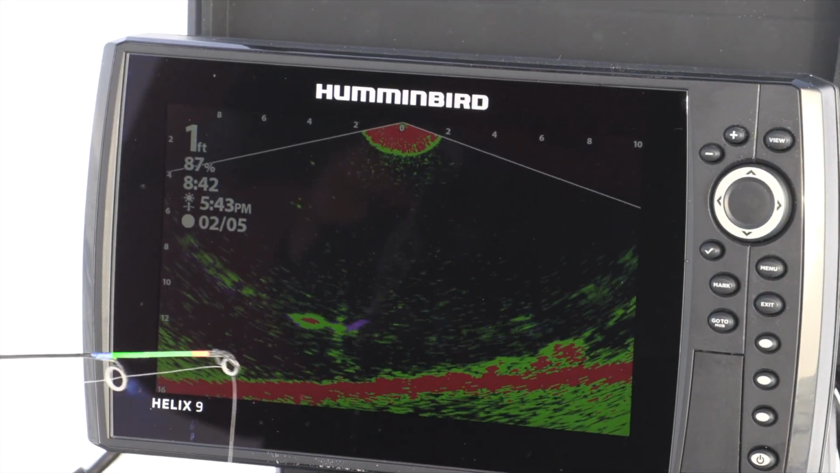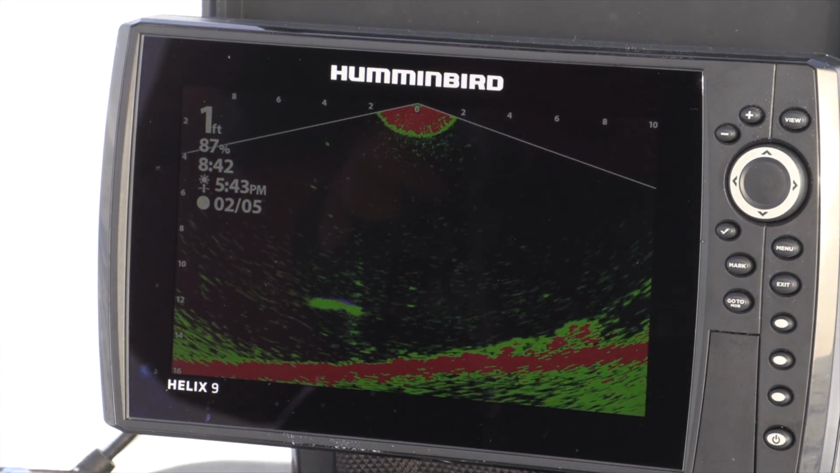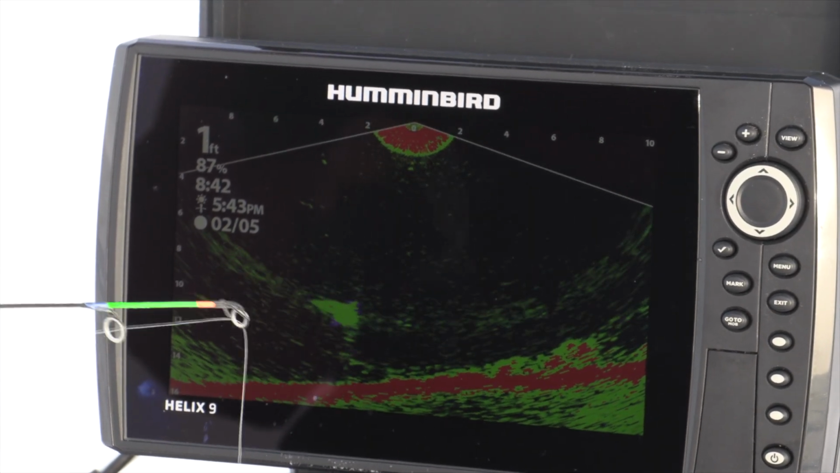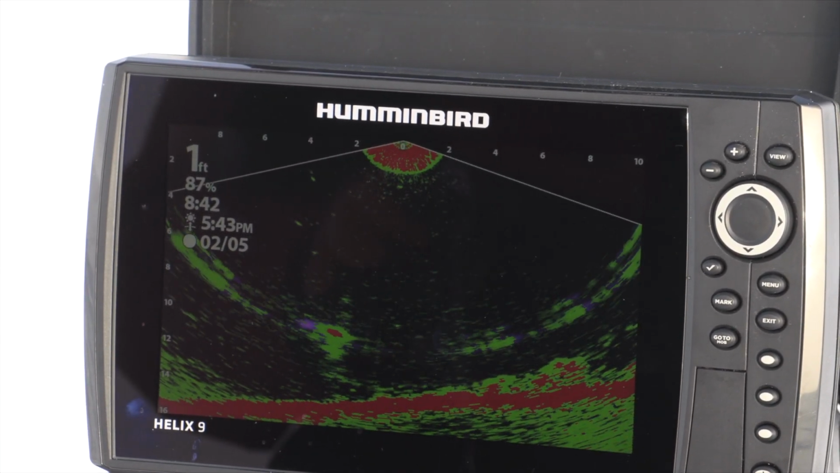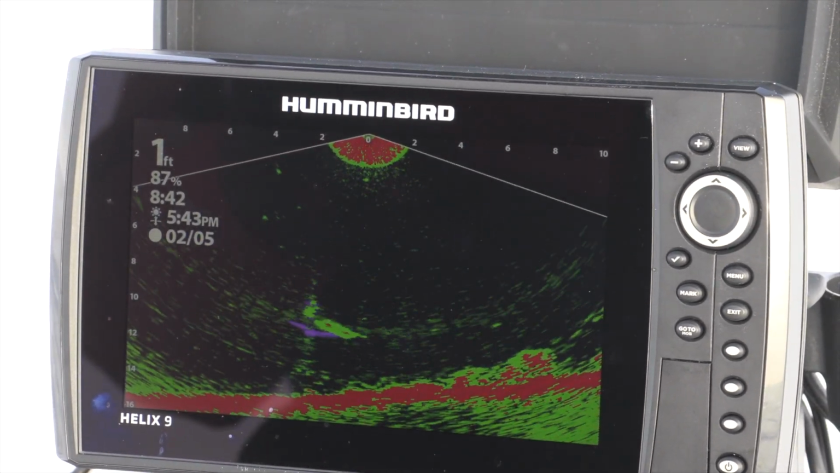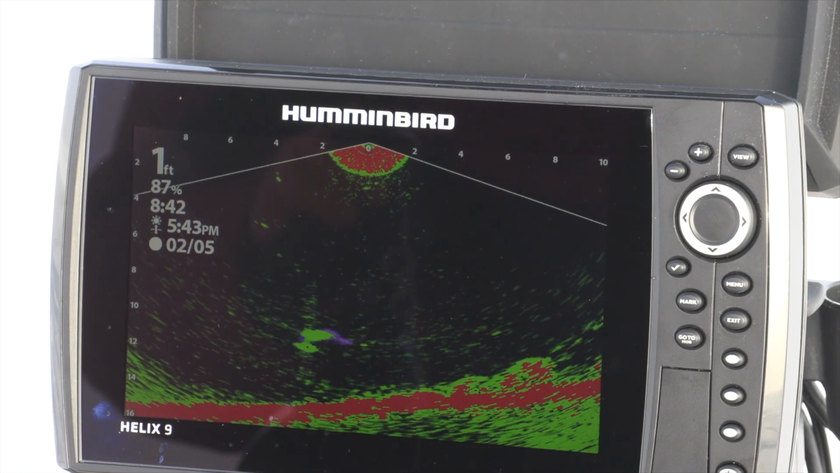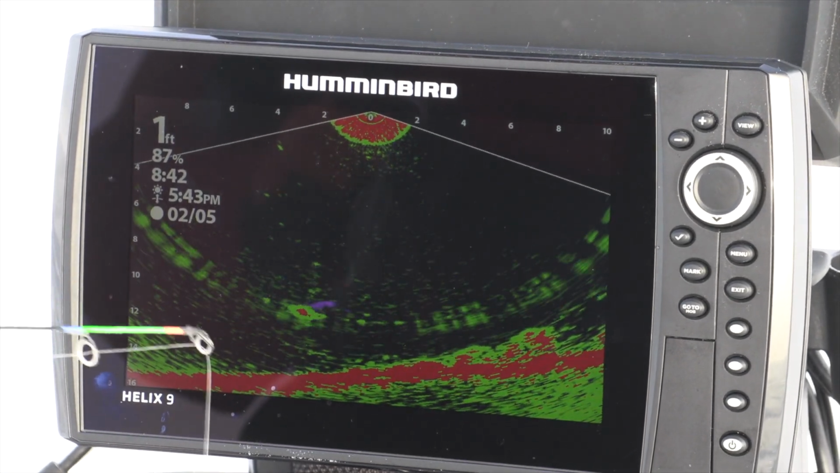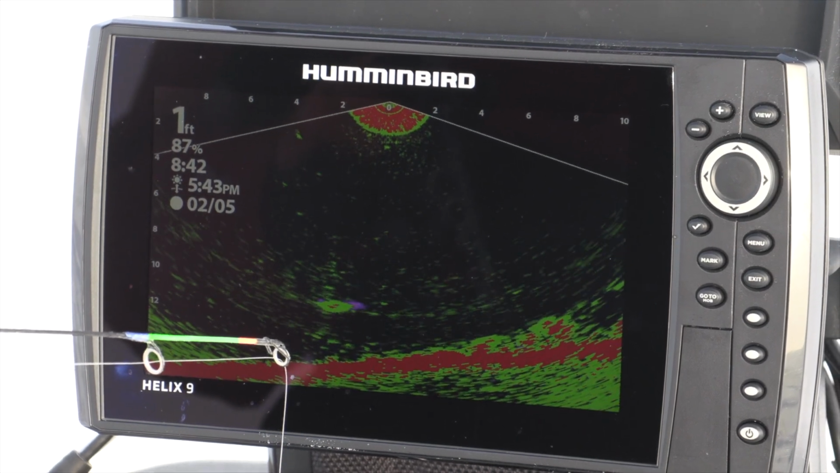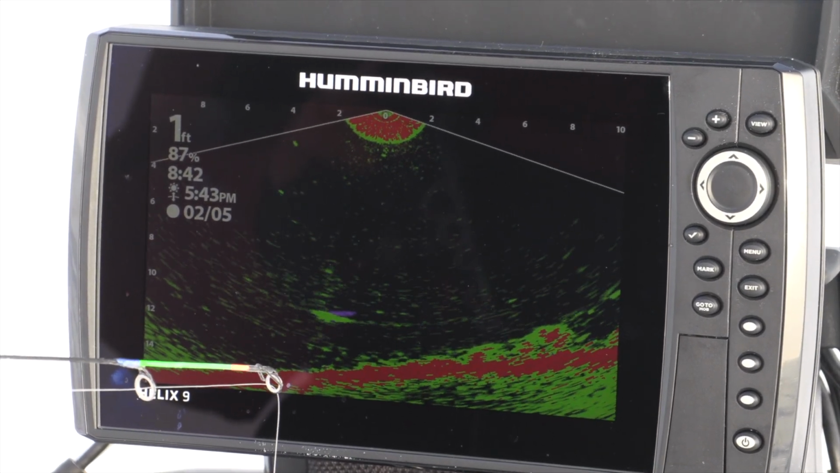Mega Live's working, got the ice off it. Here's a fish on us right now. Here's my jig going up. He's kind of coming up to look at it. I'll drop it. He's circling it. Kind of come back up a little bit, see what he does. It looks like there's 2 fish there. And this gives you a really good idea of what the fish are doing. He's just kind of circling. Let's see if he'll come over and tap it if I dead stick it.